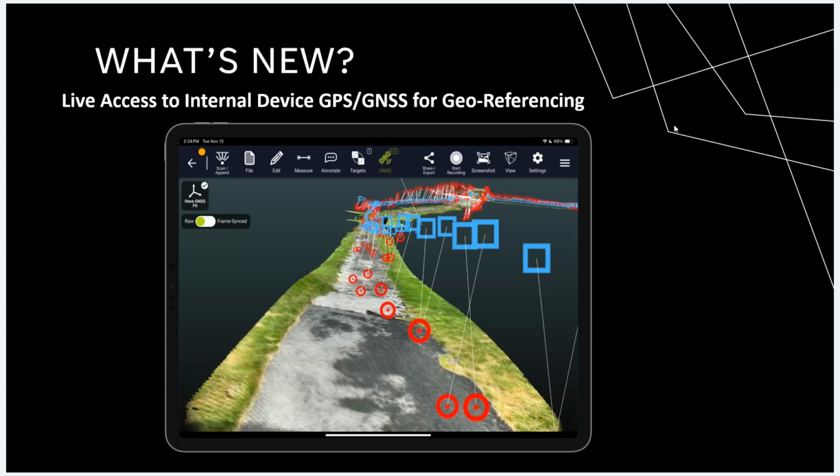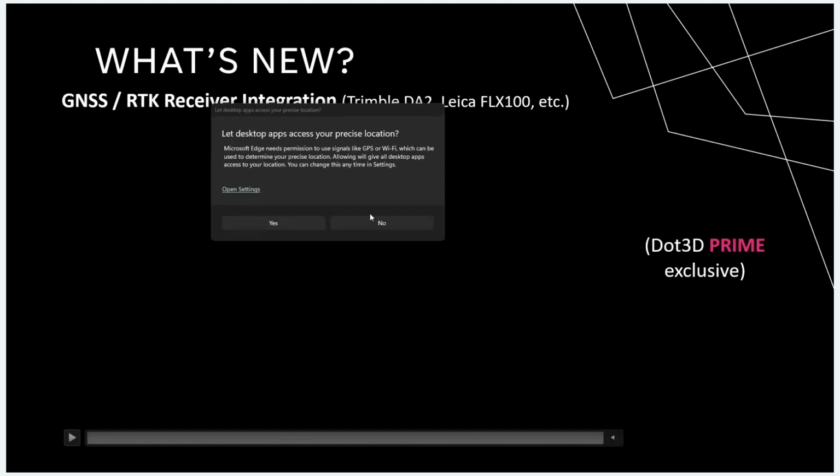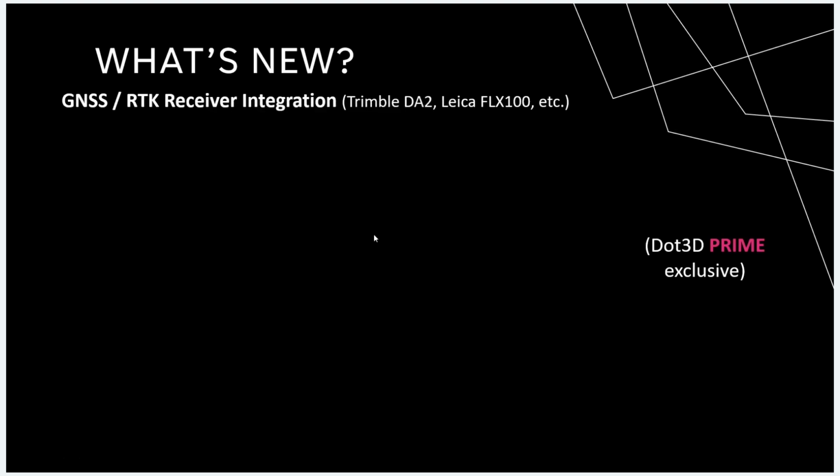I actually should mention here, one thing I forgot to mention on the last slide is that we have one that is available now, which is the Trimble DA2, and one that's coming very soon, which is the Leica FLX 100. And we do have some more in the works too. So we're really excited to give you, whichever hardware you already have, we're hoping to add support for it in the near future to give you a lot of options.